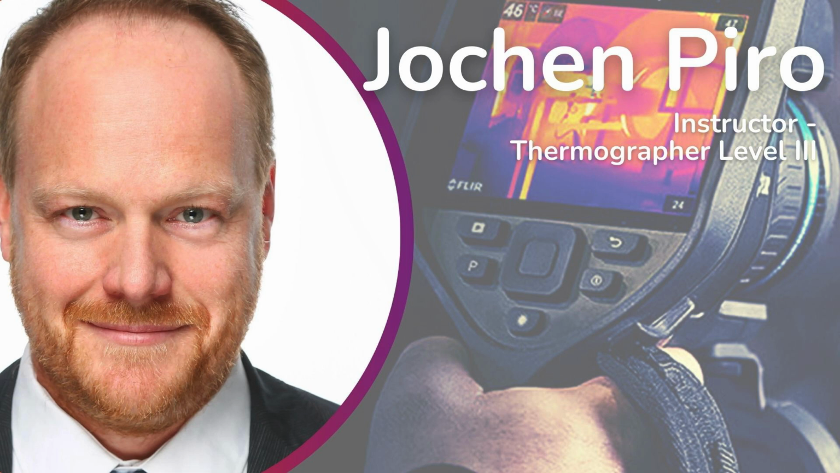You may also see not the full cell which is warmer, but only a part of a single cell. That could be because this cell is broken or cracked, or maybe it's a problem with the soldering. And as you can see in example G here, this is certainly dirt because you see it in the very heterogeneous forms of the warming. So it's a scattered pattern, as we call it.